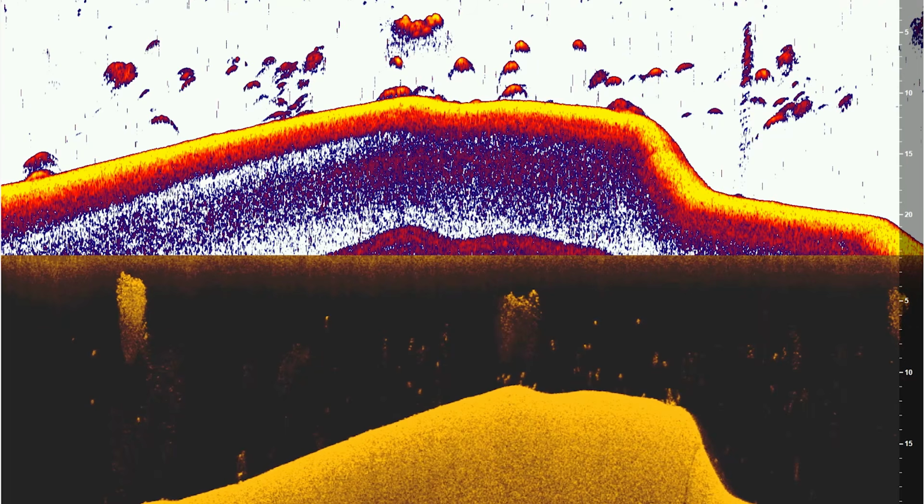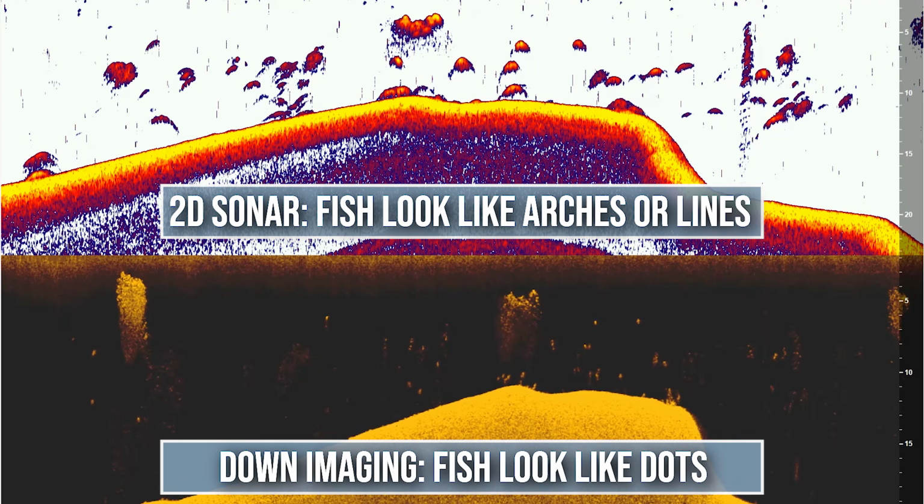So one thing that confuses people who are new to fish finders is the difference between the 2D sonar and the down imaging.